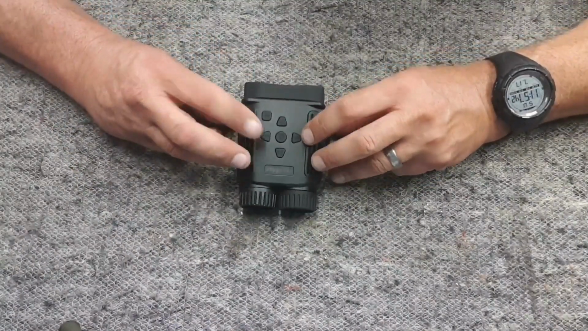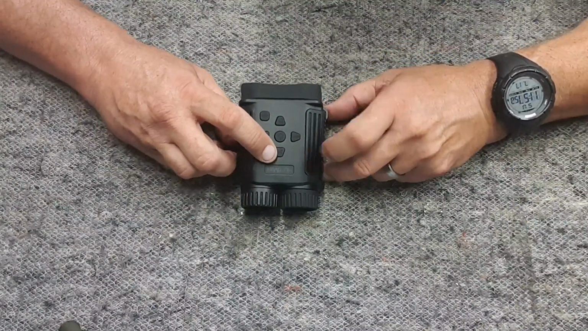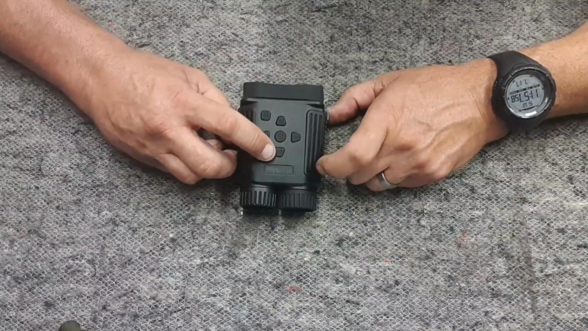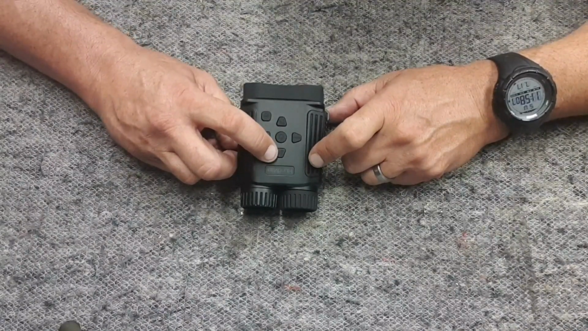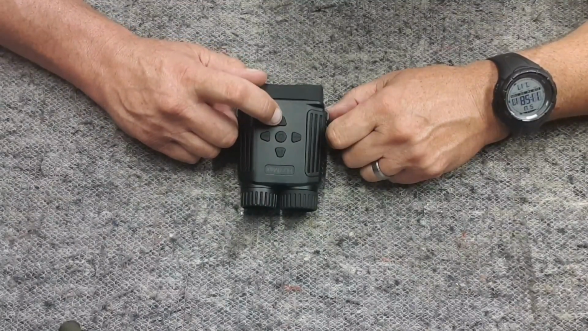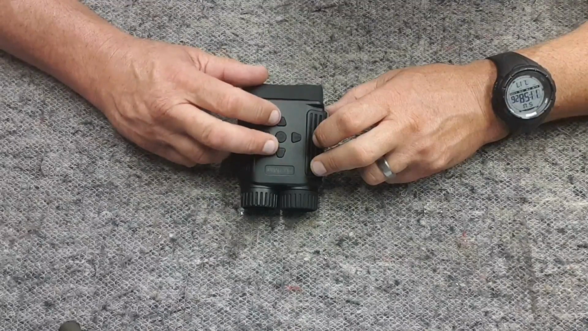So this is your set of buttons for moving things around. Start off with this one here. This increases your infrared levels from 1 up to 7 when you're in the infrared mode. It also zooms in your magnification, and it's also the up button when going through the menu. This button here is the opposite. It's the infrared down, the zoom out, and the down button on the menu. So pretty straightforward really, up and down, in and out.